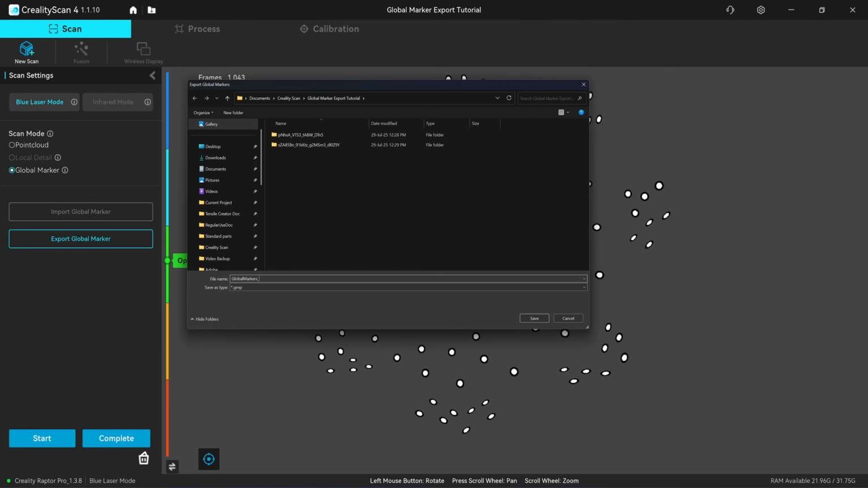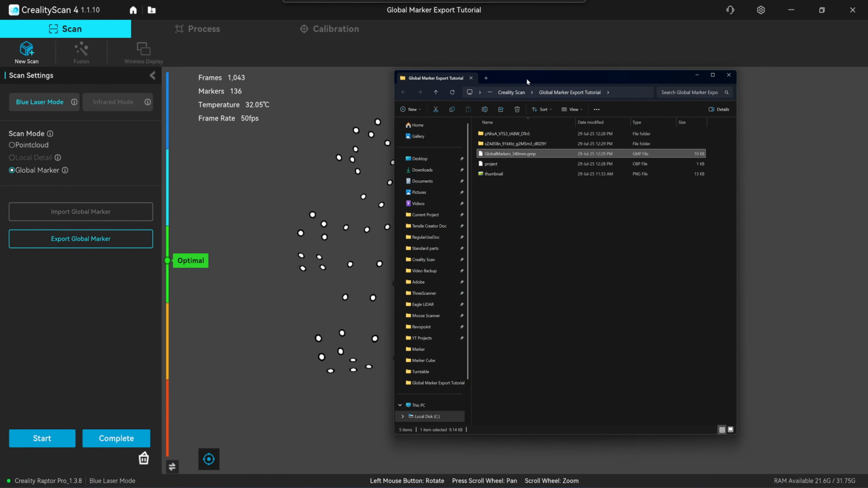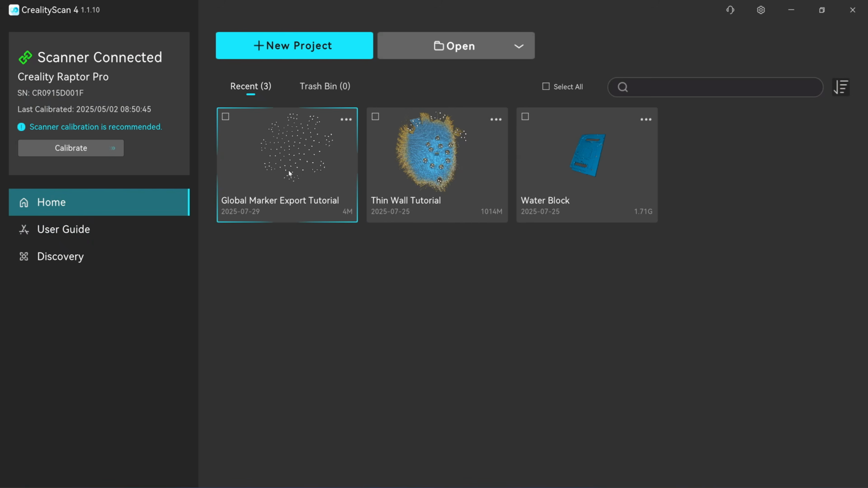My table size is 340. Click on save. Now the file is here in this folder. So you can import this file anytime. Let me show you. Okay, let's go back to the home. Okay, let's restart this again.